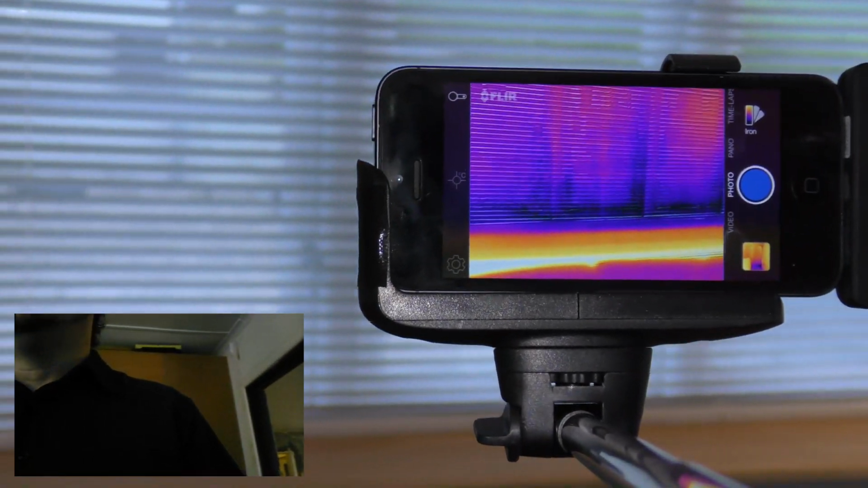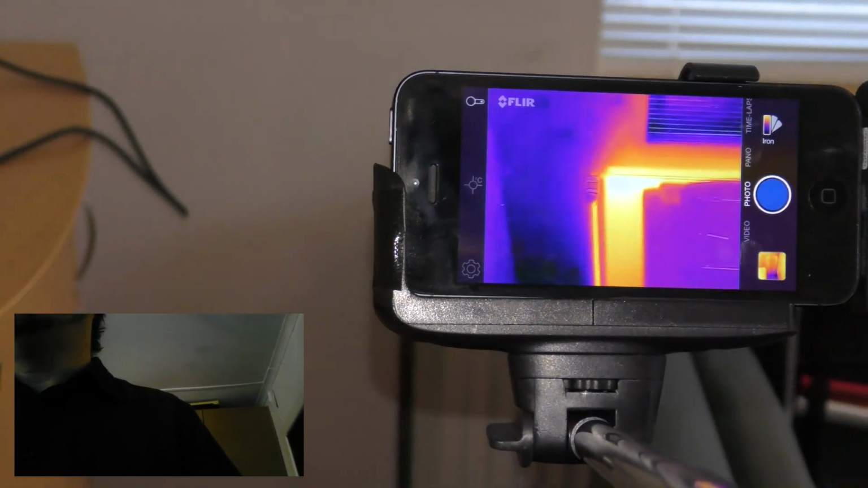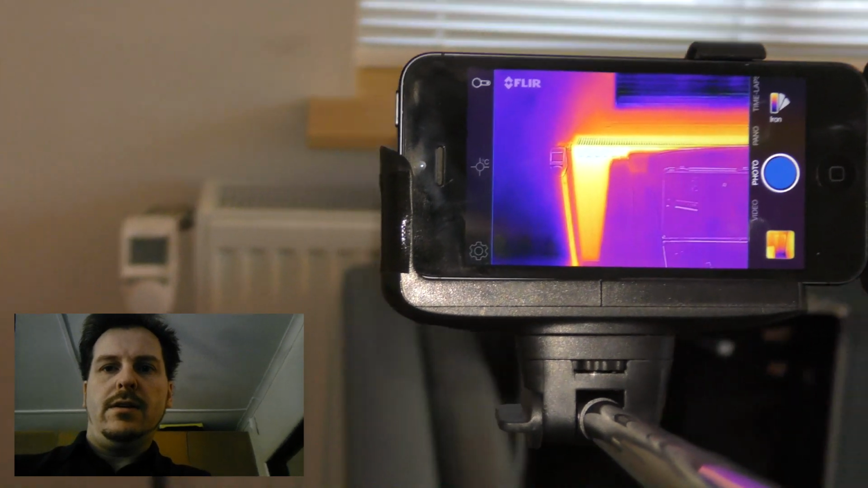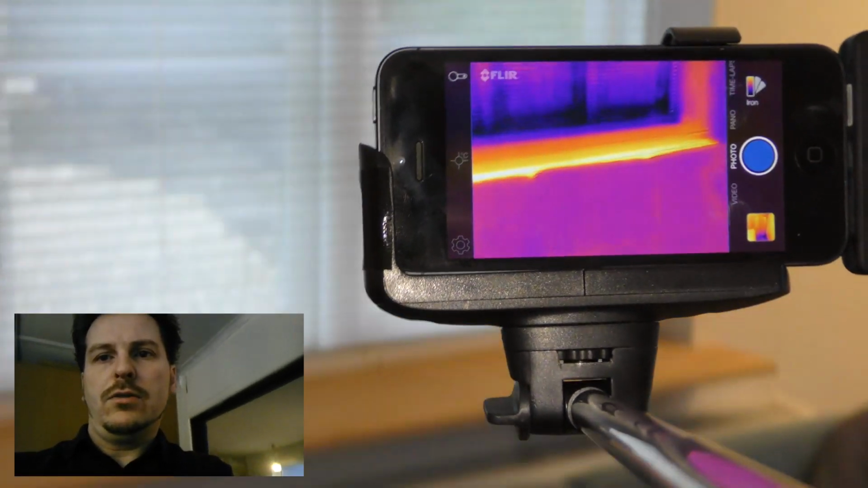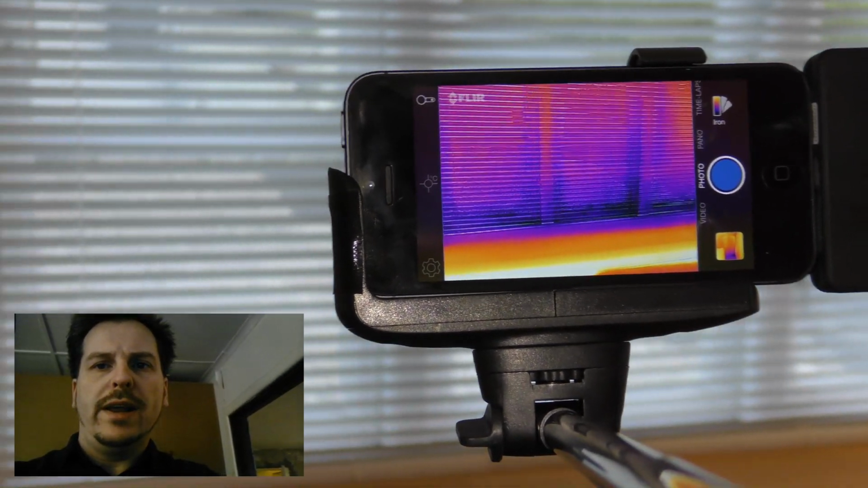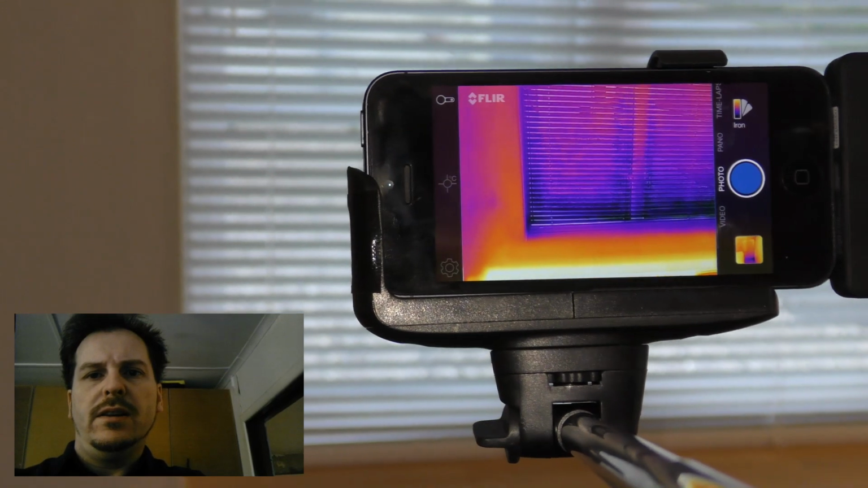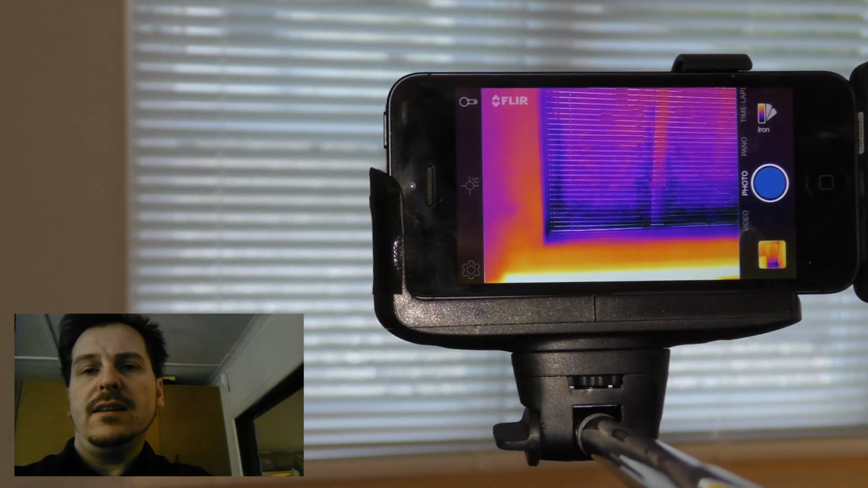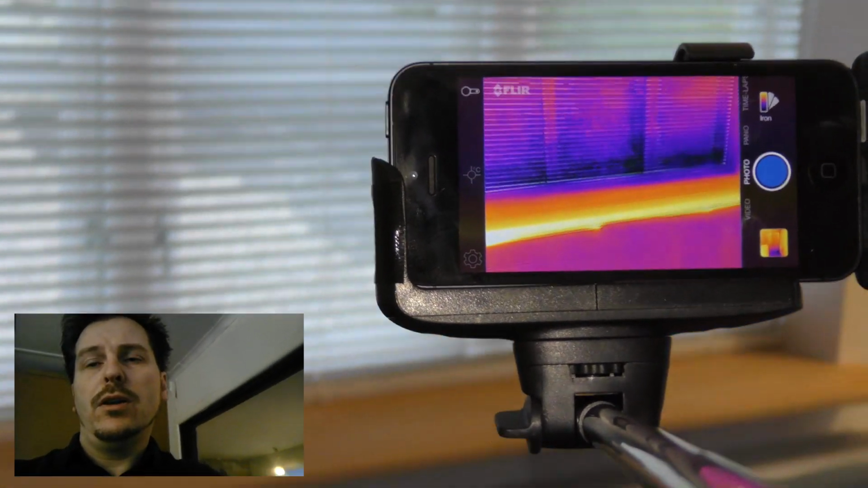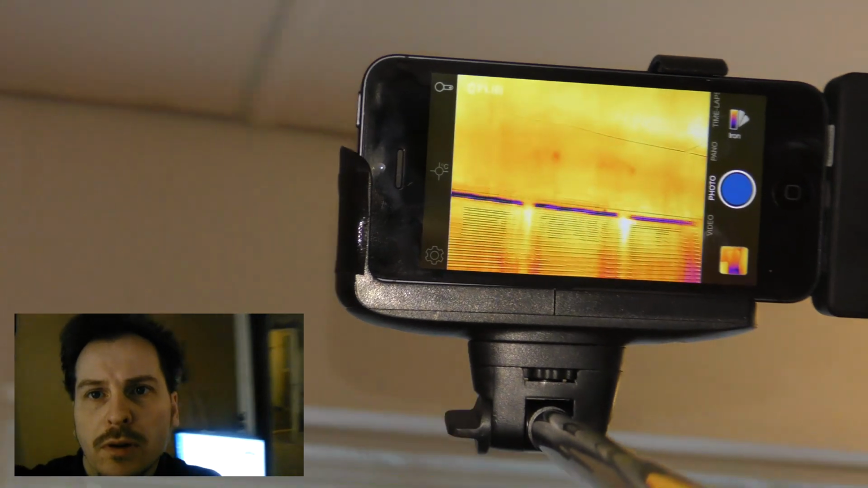Here we have a golden thing under the window because down there is the radiator. Right there. Couch. And black lines under the windows, where the air is cooled by the glass, it goes down and then it ends up down there at the bottom of the window, and very hot on top.